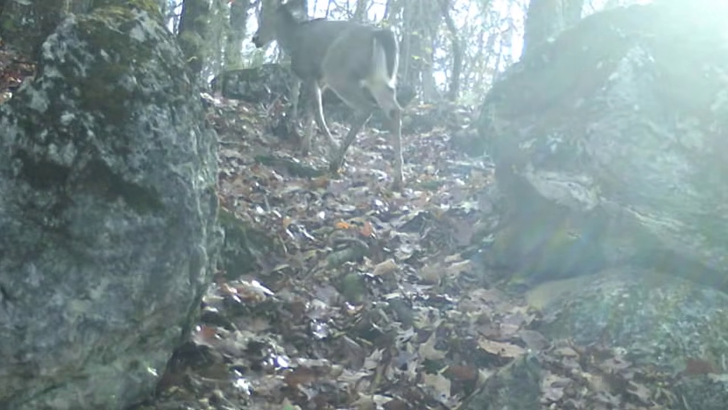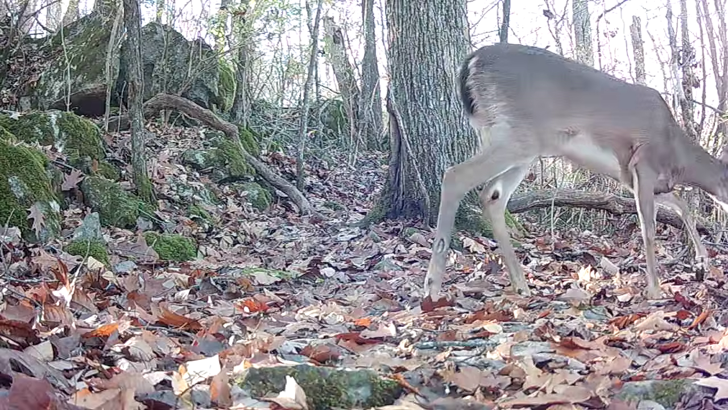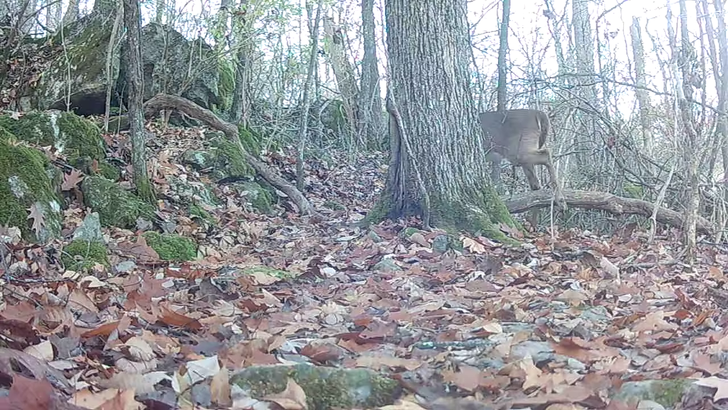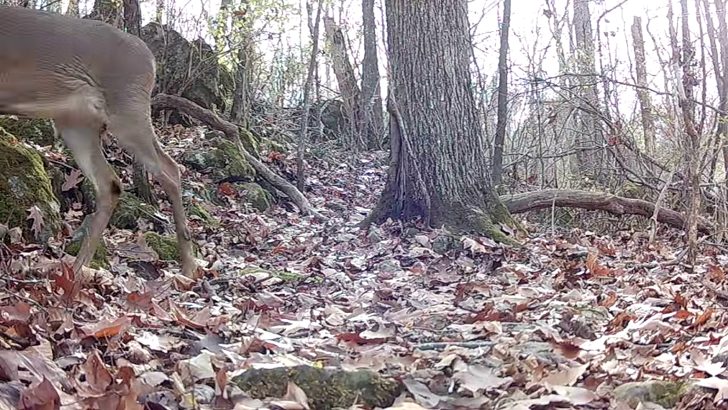There's a buck going up the ridge. Now the camera at Ricky's little hole, the log, didn't work this week. But here at the tree, it's working. There's a buck, just following these does. Coming and going.